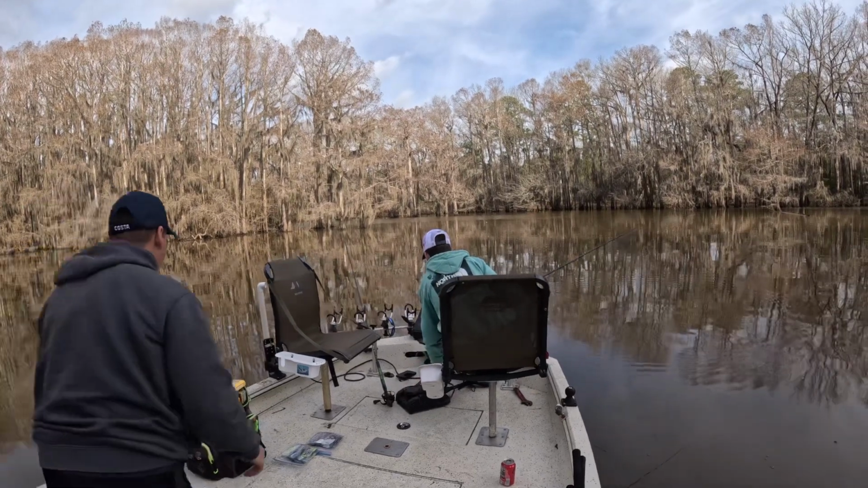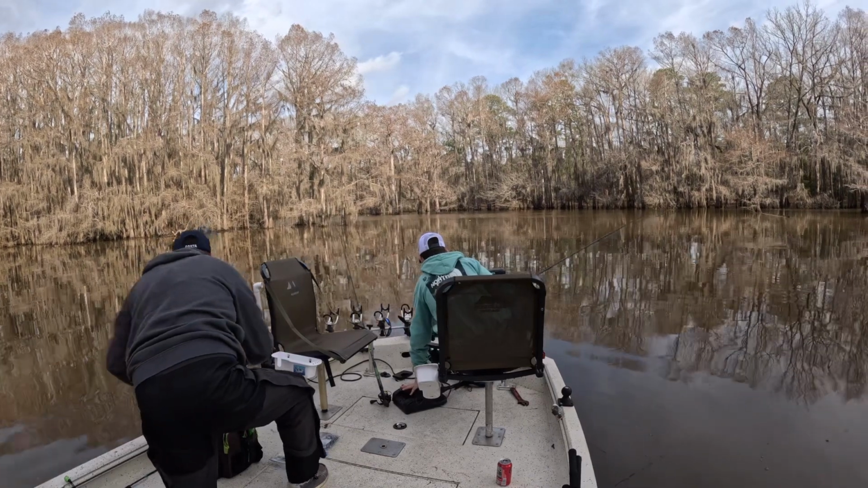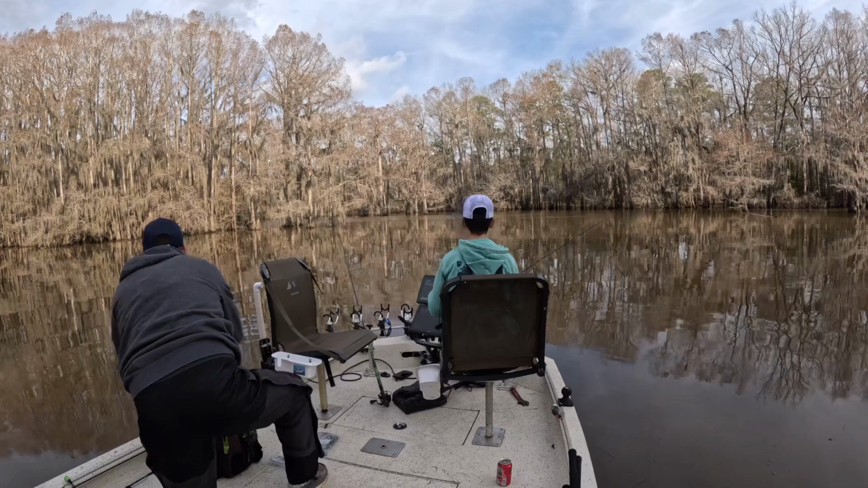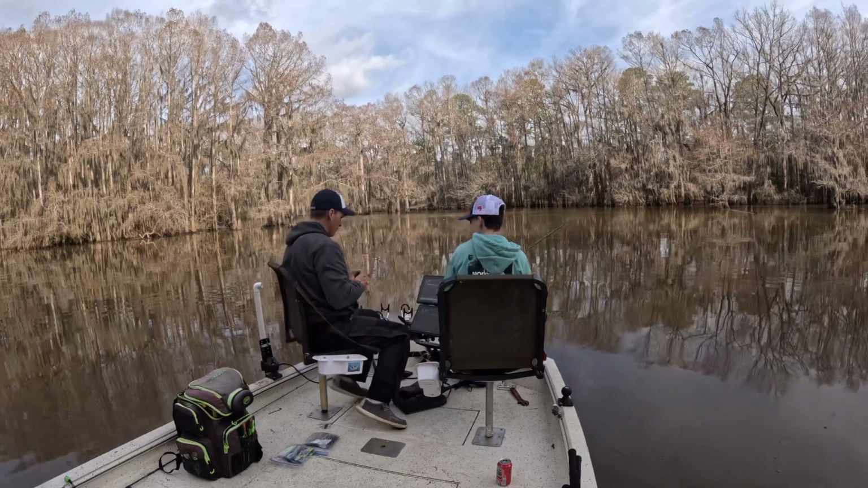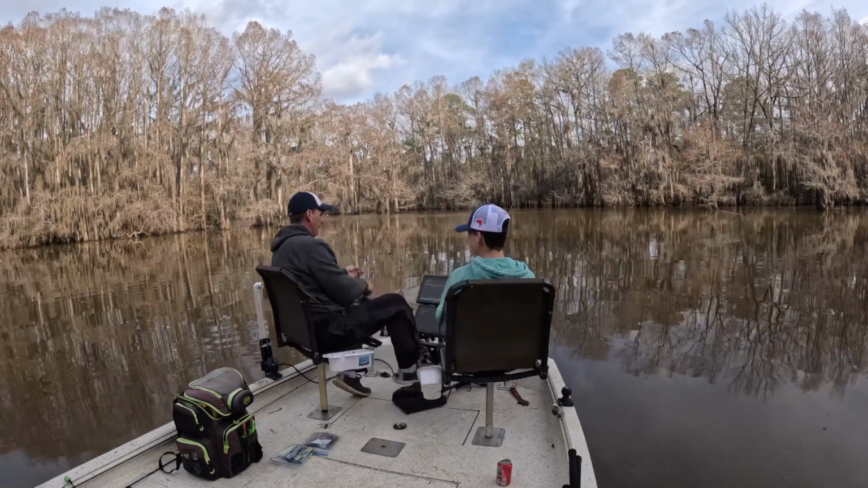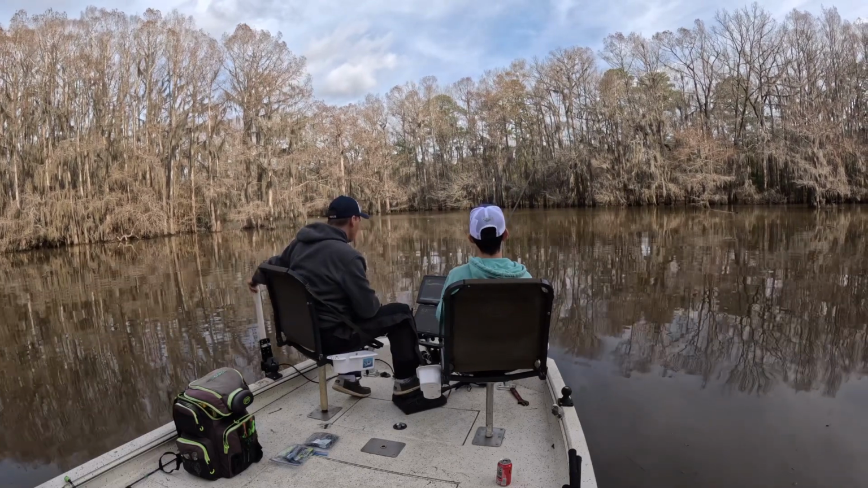You can see Mike backing the trolling motor off that pile because they're very skittish. We've been staying about 30 feet off these little piles since it's so shallow. And right now we're talking about changing tactics up and maybe spider rigging this flat. Something that you don't see very often is spider rigging on spawning crappie.